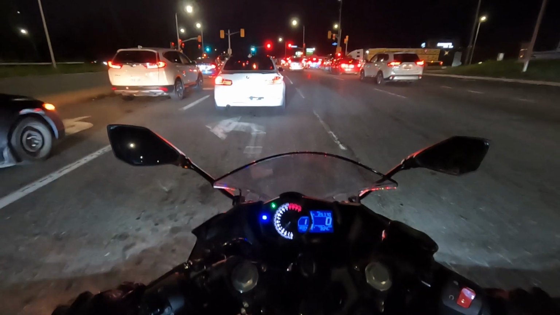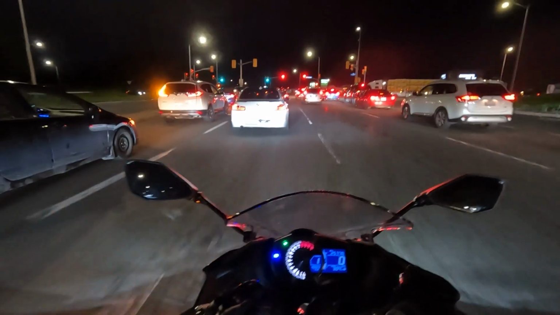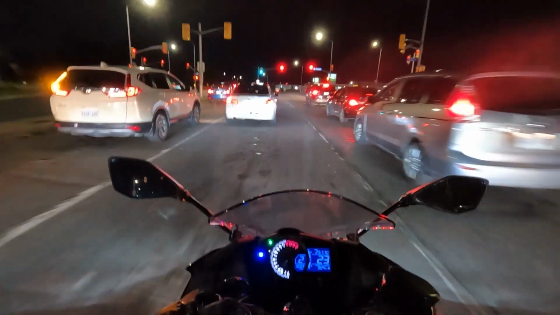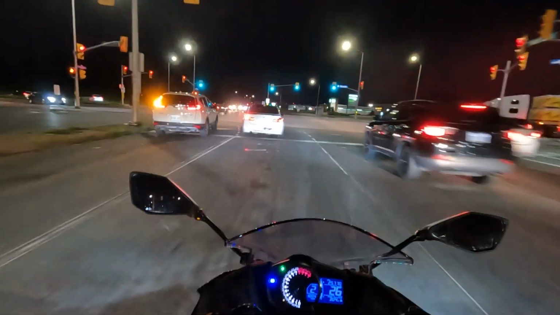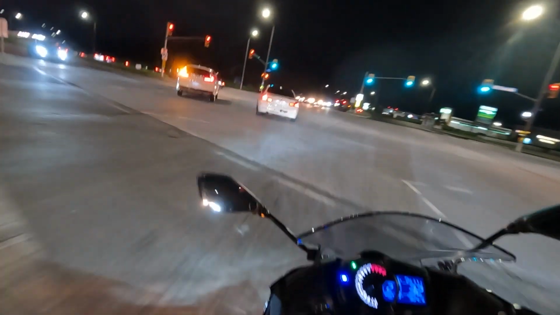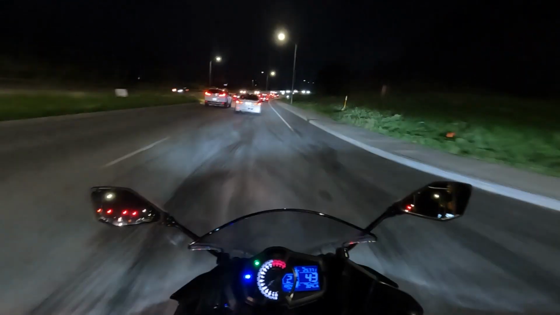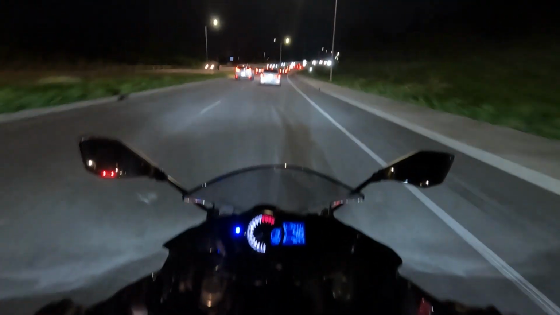Which side you think I should be on? Some people may argue the left side because of what's going to happen with these two lanes that merge onto this road. I'm really supposed to be on the left side, but as you can see, I chose the right because there's a manhole in the middle of the road that I wanted to avoid.